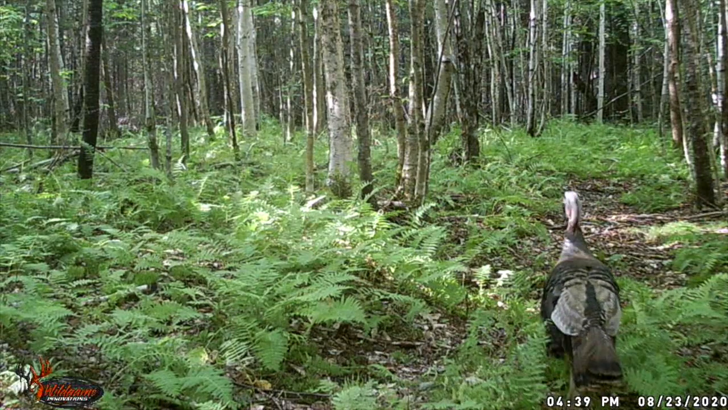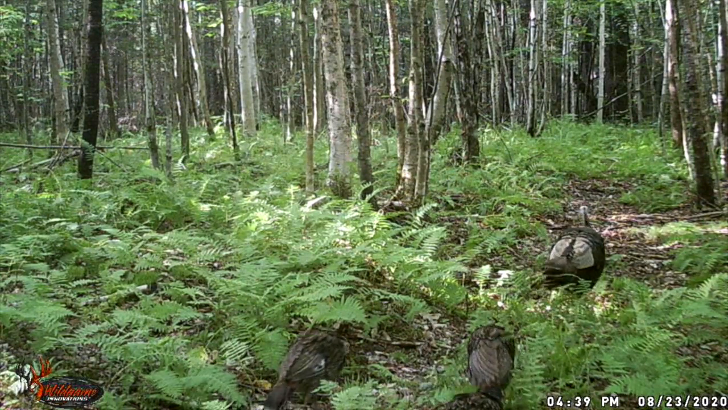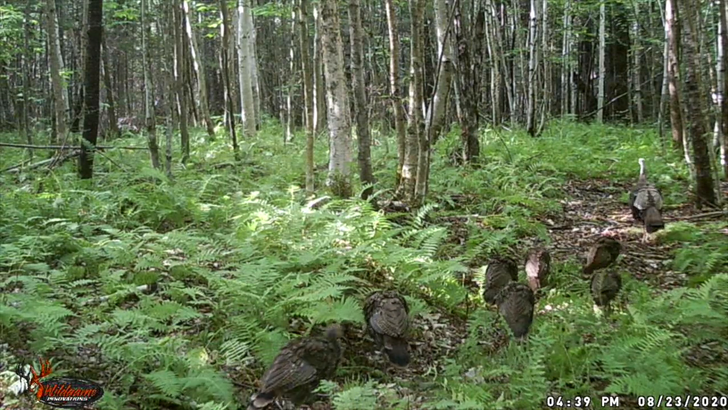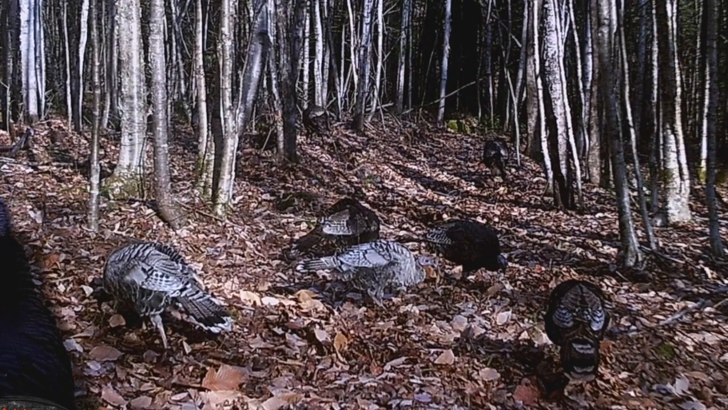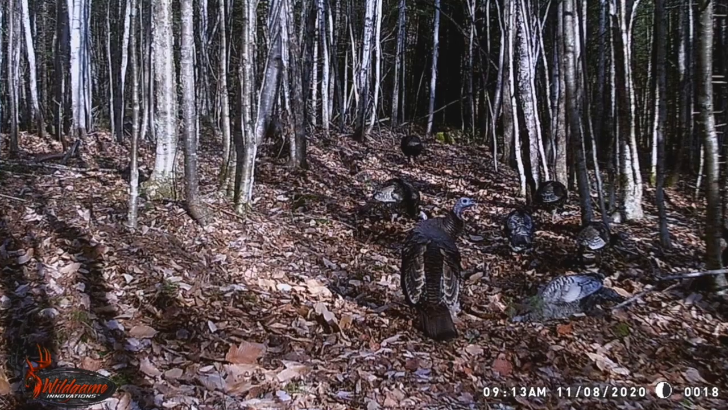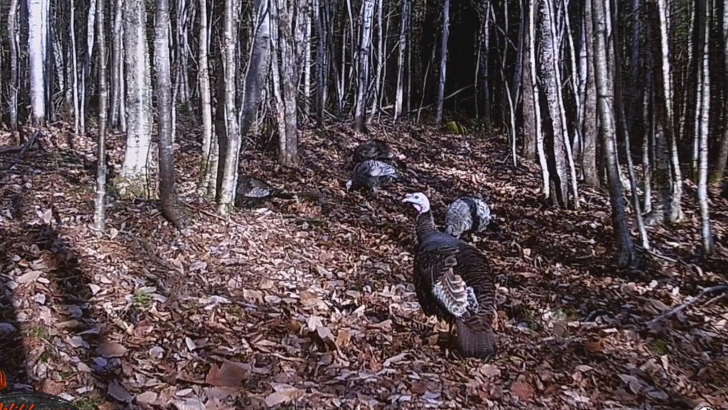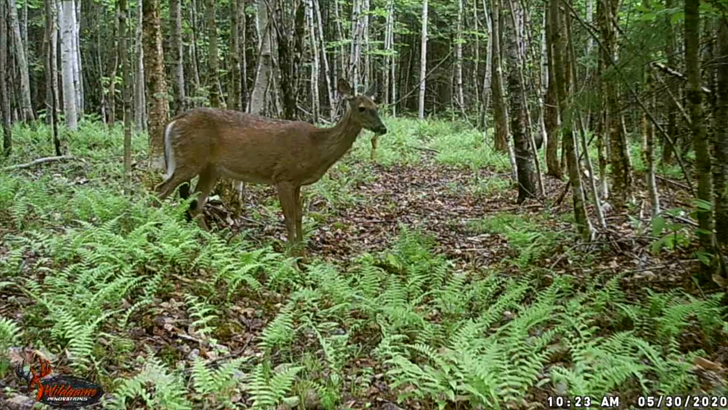And then again, a month later, even more so, the end of August, you can see how much the little ones have grown up. They're about 3/4 the size of their mom now. And now, in this photo, November, they're just about the size of their mom. Still little. You can still tell they're poults. But it's nice. Then we're going to get into all the deer I've seen back there.